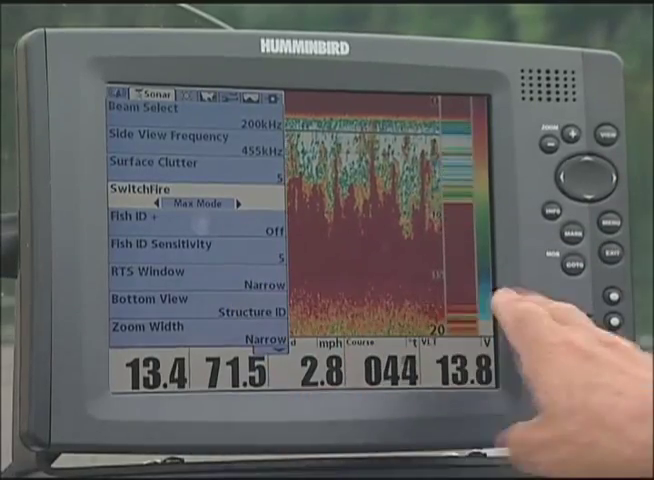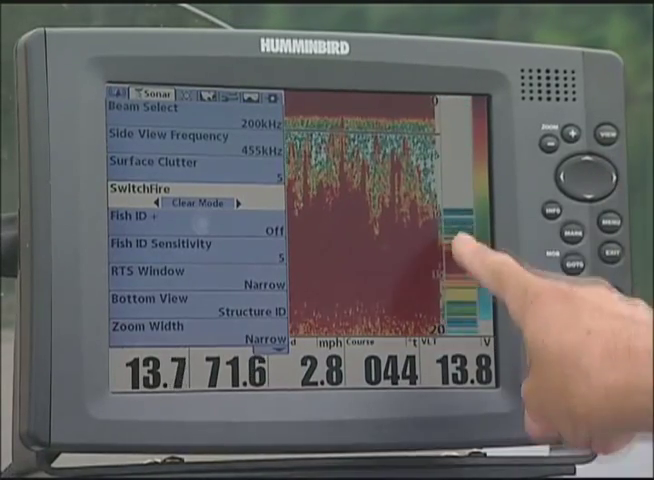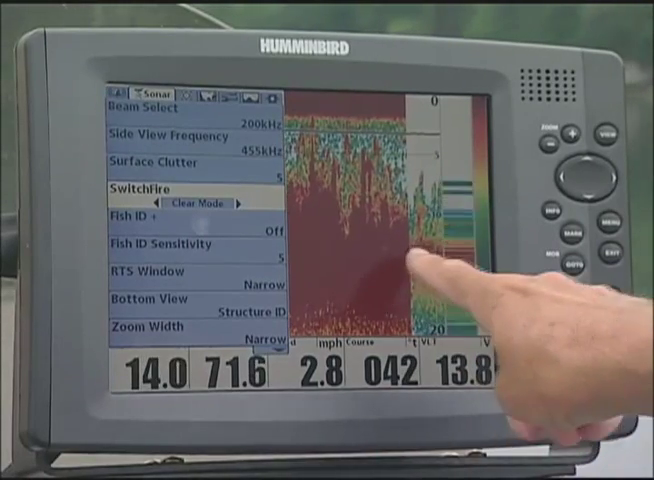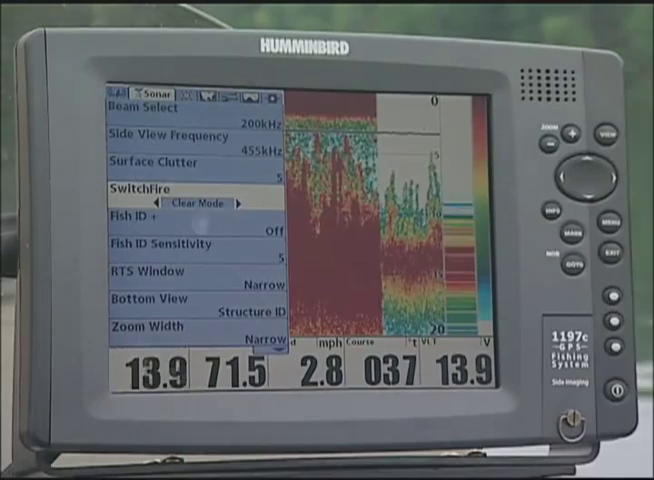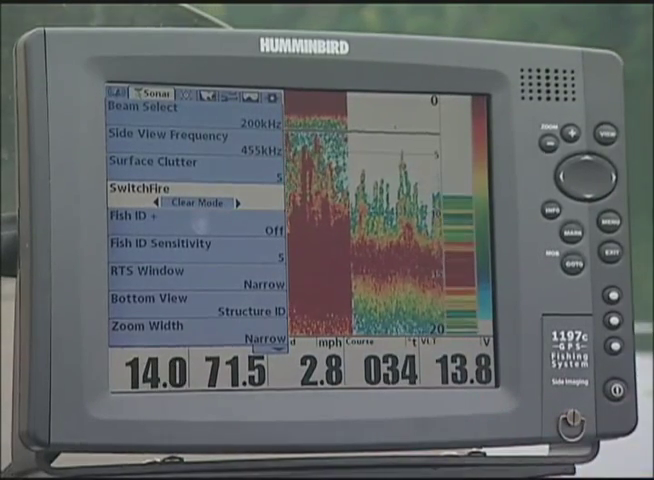Now, there's a lot of people that don't like to see that much detail. Here's your option. Watch what happens when you go to Clear mode. Look at this. Same structure, but a lot less detail in the unit. I'm just going to go back and forth a couple times. I want you to take a look at this.